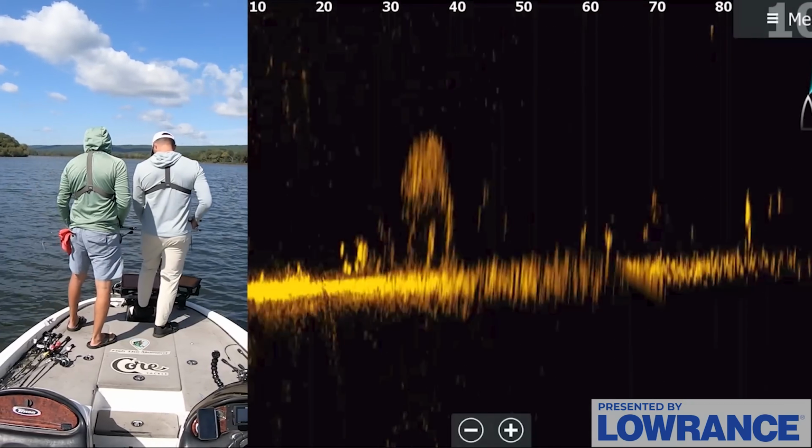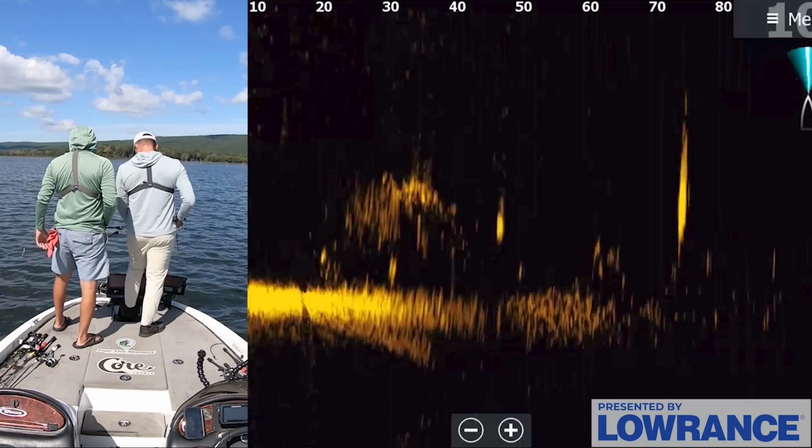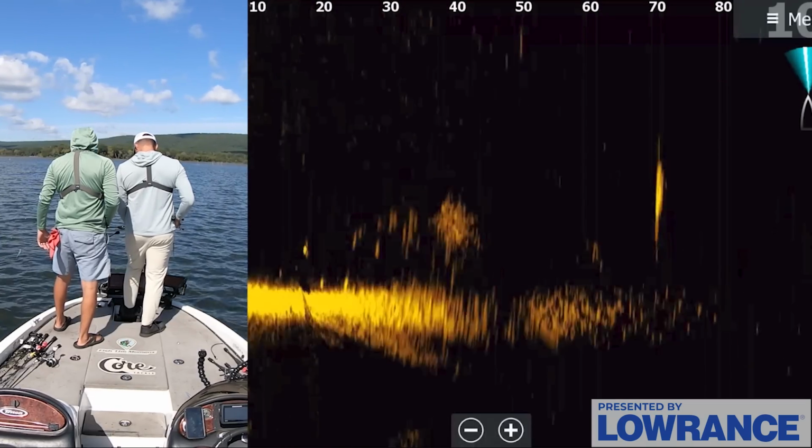All right, so I caught a fish. Now it's time to catch one on Dixie, a big one on Dixie. Oh, dude, you see that dot? Yeah, it's not a bass. Dang, what is that? That is something. That's a spoonbill. State record.